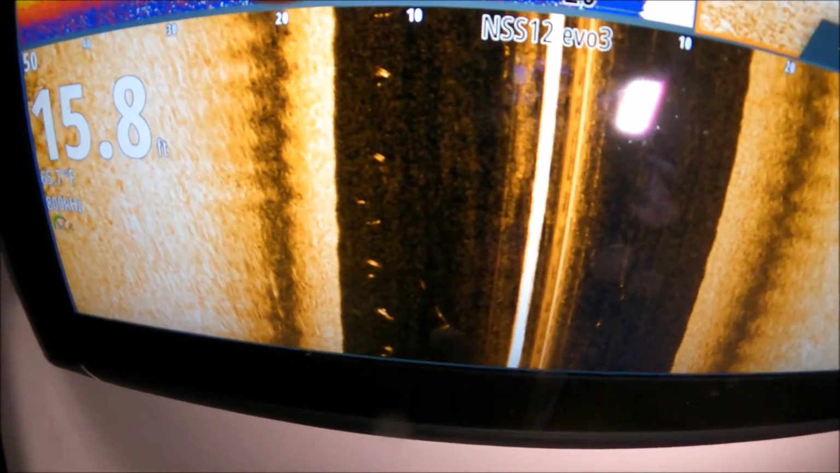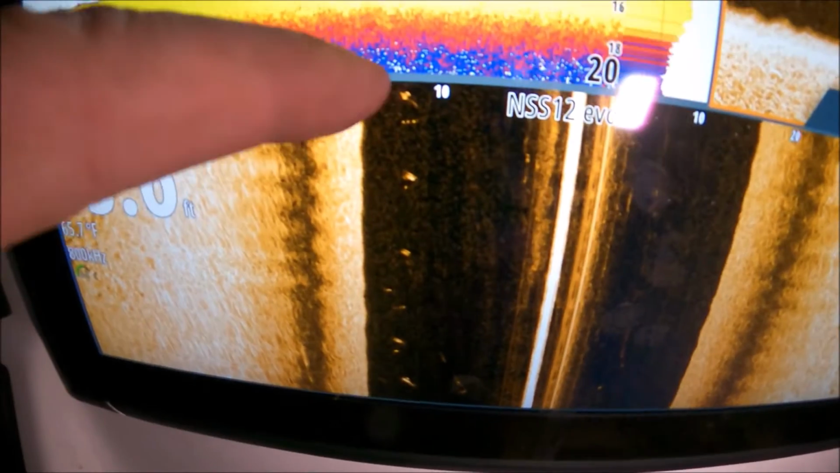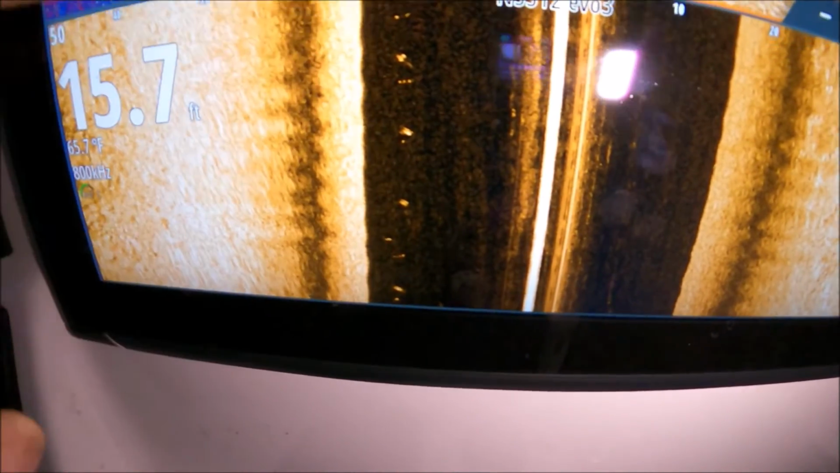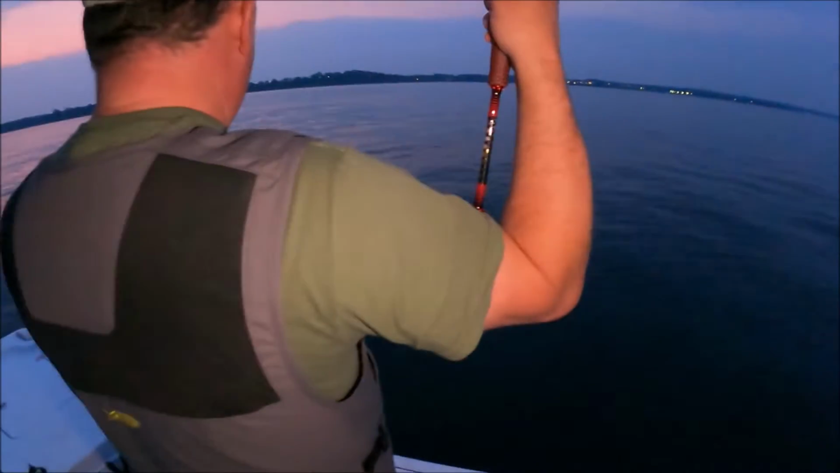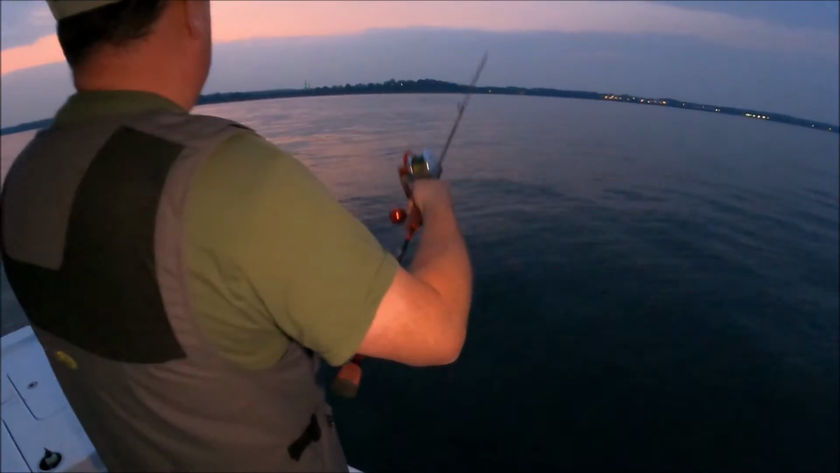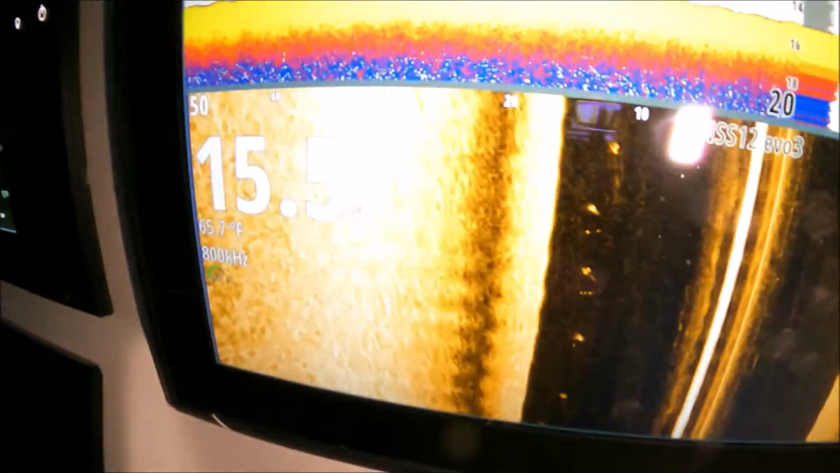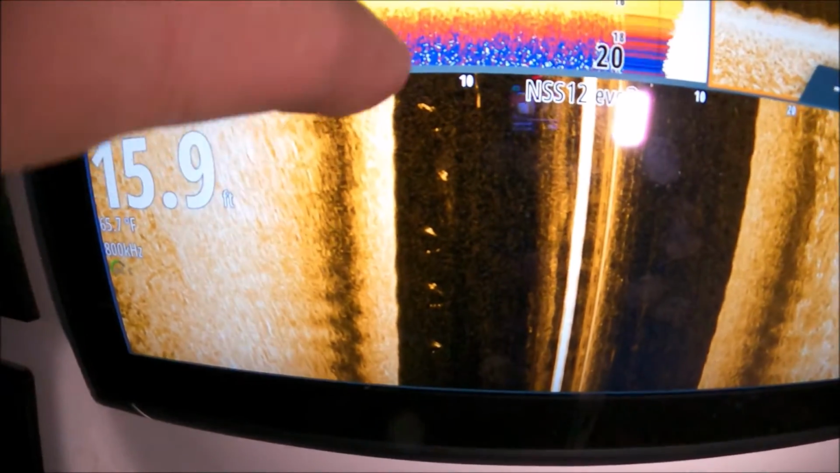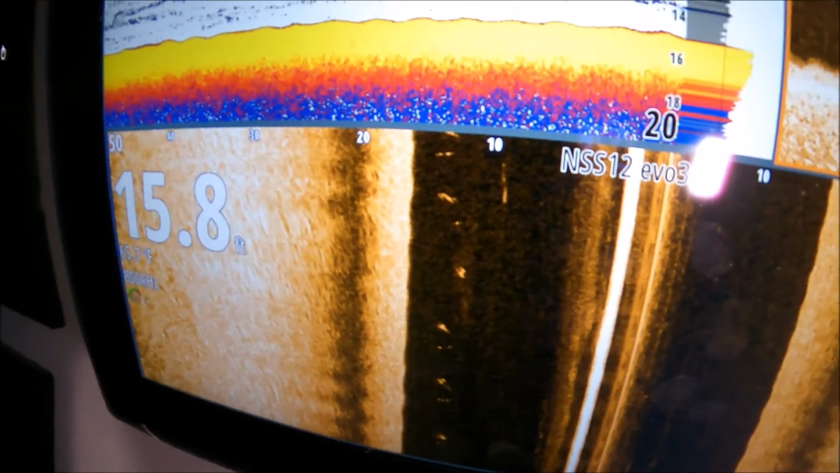Okay, side scan. That's the 10 mark. So 12 foot to the left, you can see that squiggly line. That is Tim's spoon. He's working. So you see him working. 12 foot to the left, 13 foot, maybe almost 15 foot, about 14 foot to the left. But his jig is straight up and down under the boat. So you can see, I don't know if you can see.